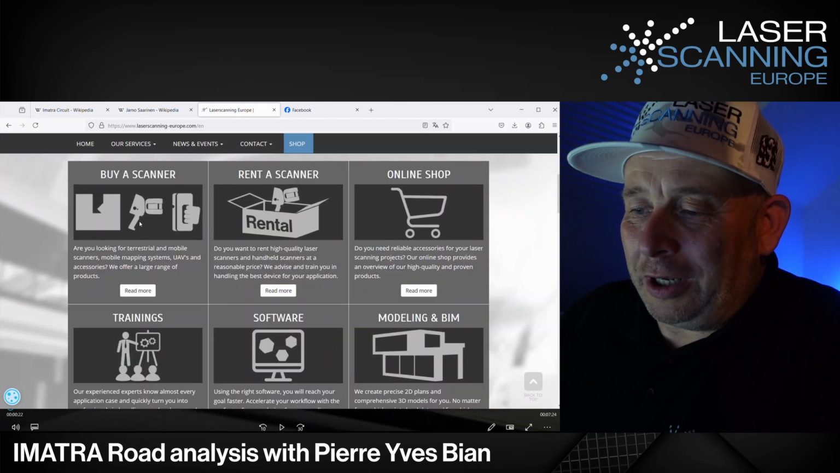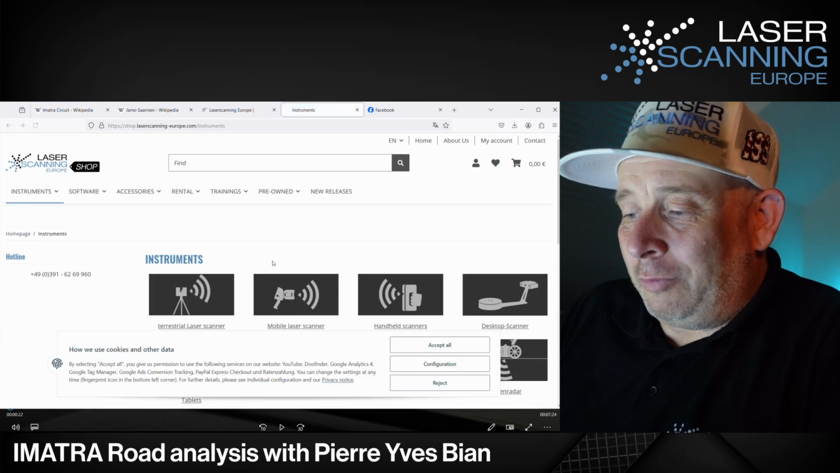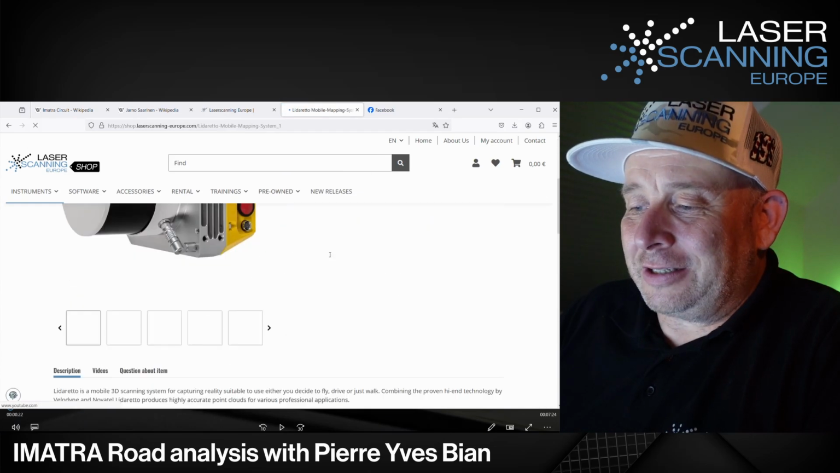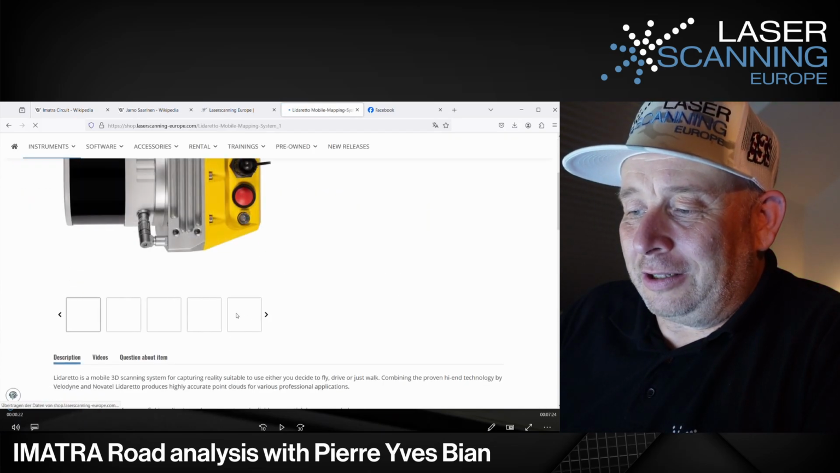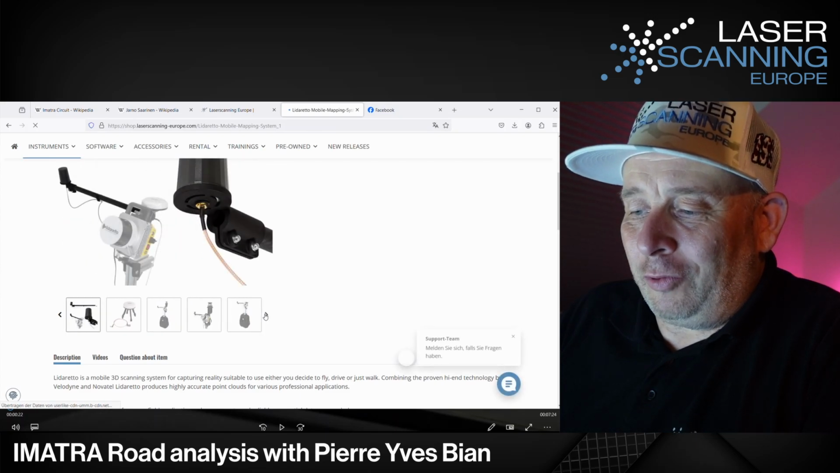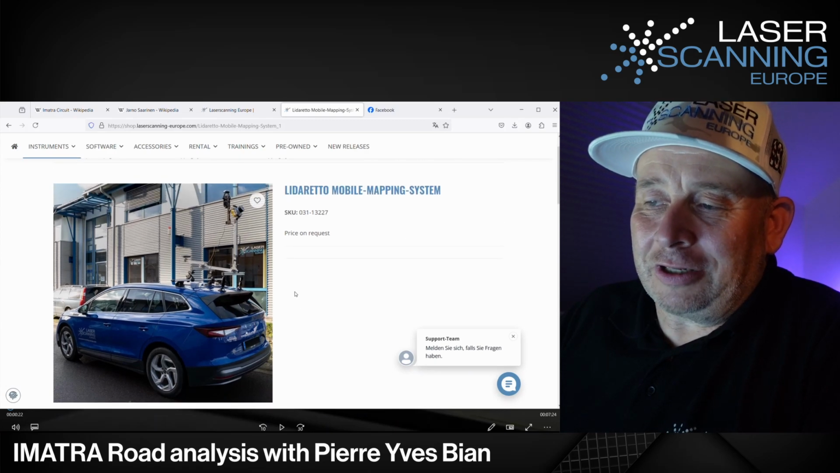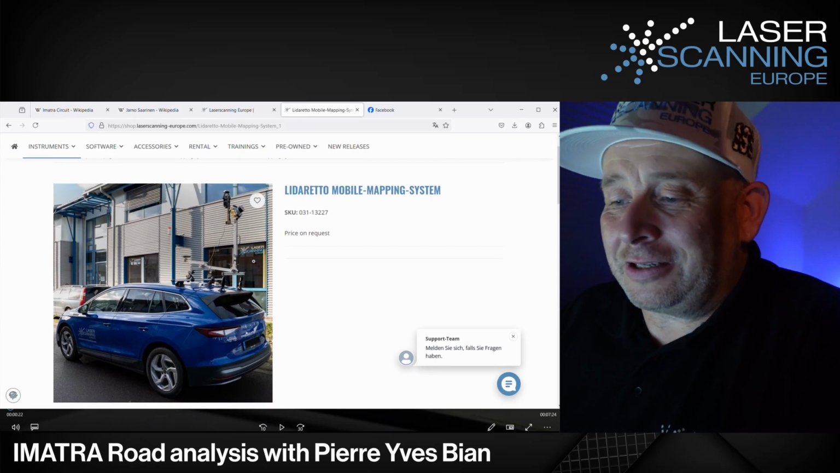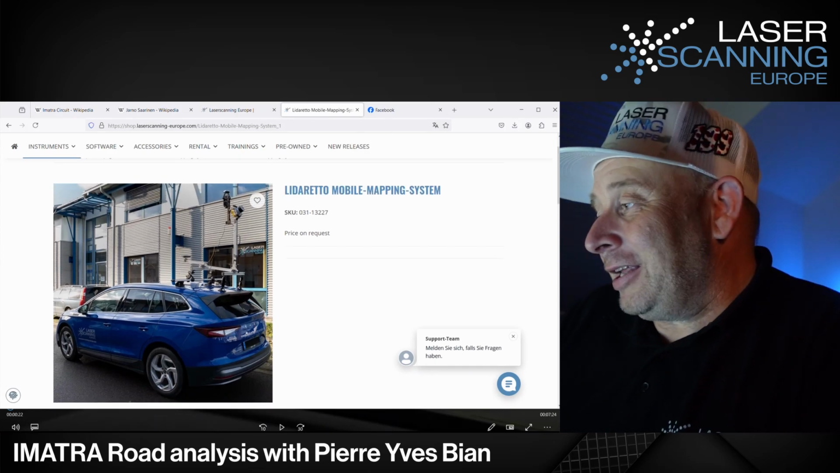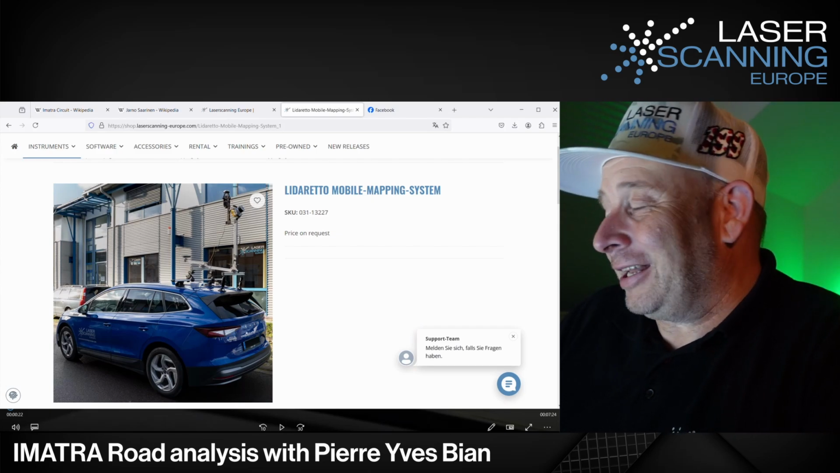One part of what we are doing is mobile scanners, and this means we can work with this system pretty mobile: on a backpack, on UAVs, and also in this installation with some mountings on a car, and we use this system for our work here.